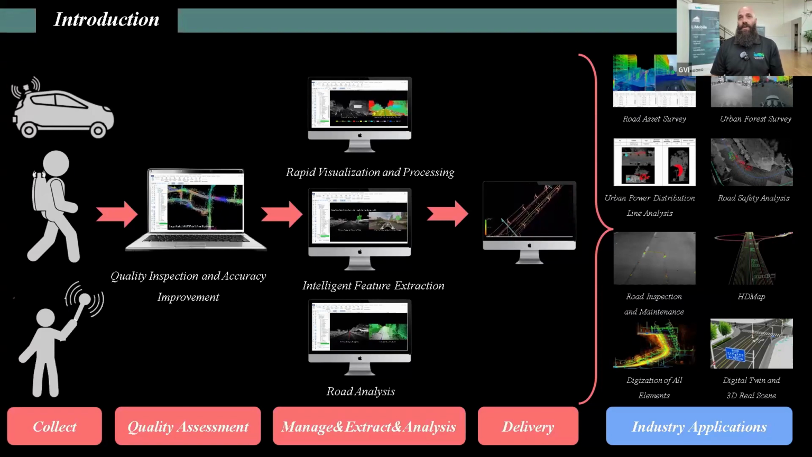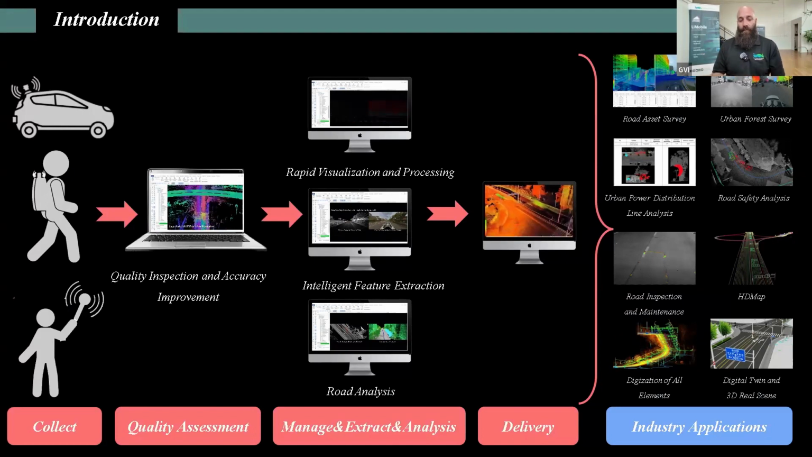So just a quick introduction to the software itself. We have rapid visualization and processing. We have quality inspection and accuracy improvement, including time jump errors. We have intelligent feature extraction, and we also have several different types of road analysis tools within the software itself. So we have road asset survey, as mentioned earlier, urban forest survey, road safety analysis, HD mapping, digitization of elements, individual road inspection and maintenance, along with creating digital twins and 3D real scenes.